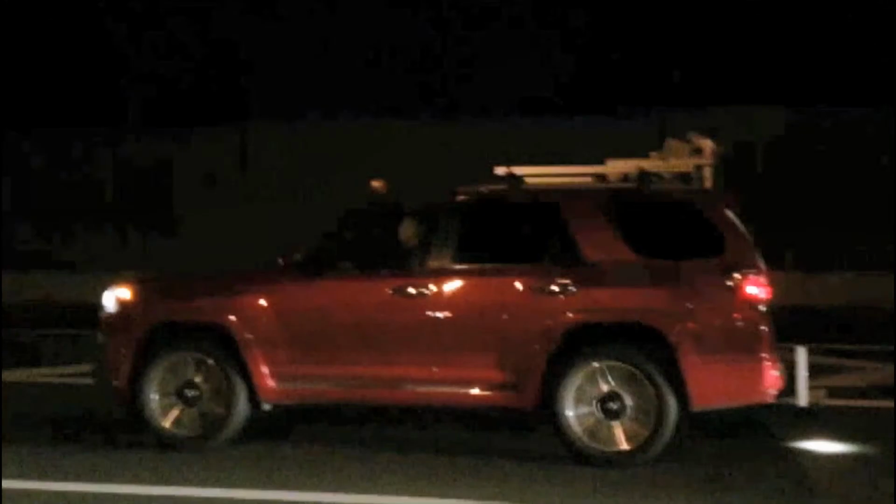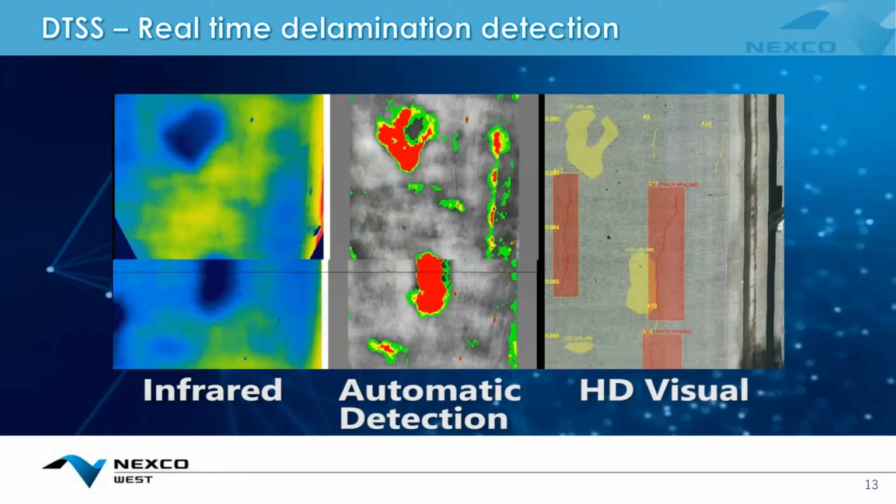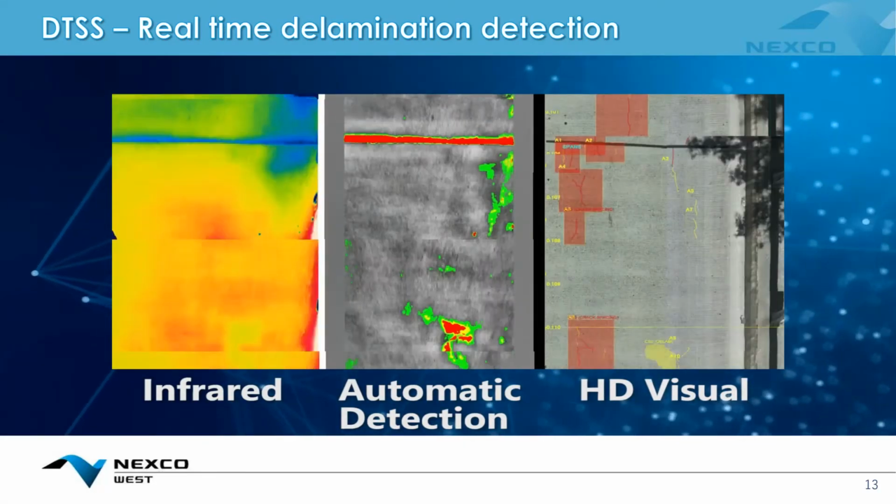That can be saved for later in our mindset. And so this is kind of a shot of what you get directly from the recording. On the left, you see the raw infrared images. So this is what you typically see when you're looking at infrared data. The middle is an automatic detection function that we use. It basically looks for anomalies in the temperature data and pronounces these anomalies. So we can very easily find potentially delaminated areas.